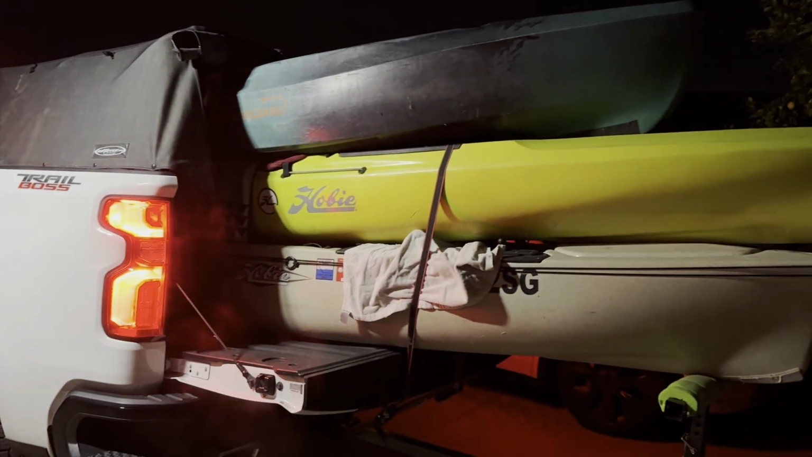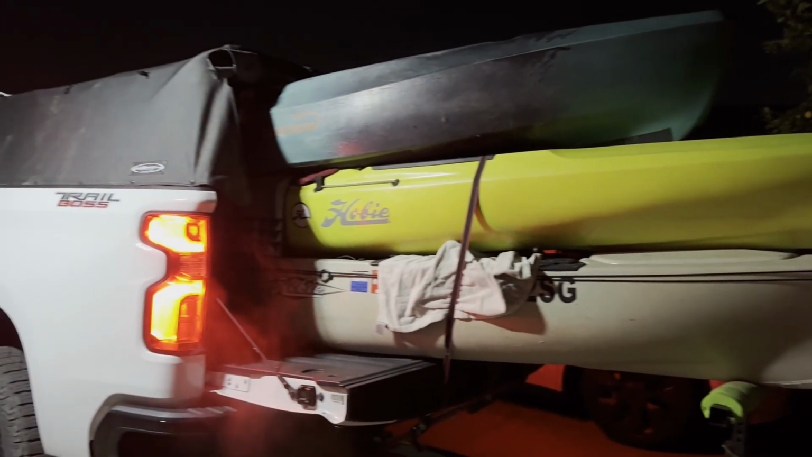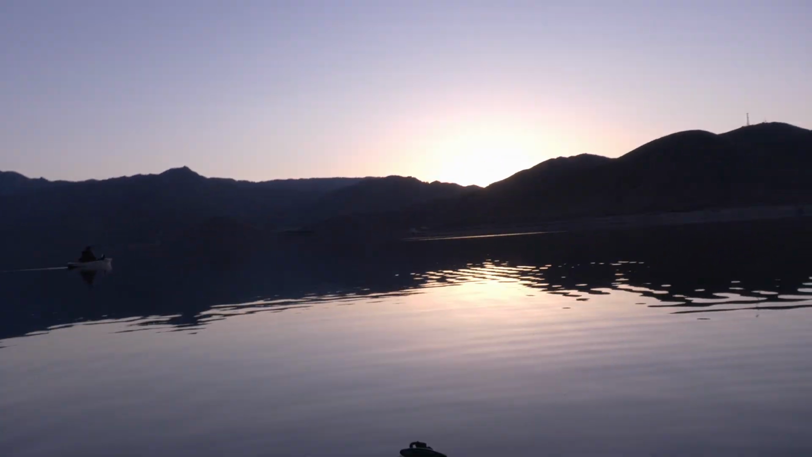Alright, so we're heading out to Lake Isabella this morning. See how it goes. Got the triple stacked yak. It's way too early to be doing this. Beautiful morning out.